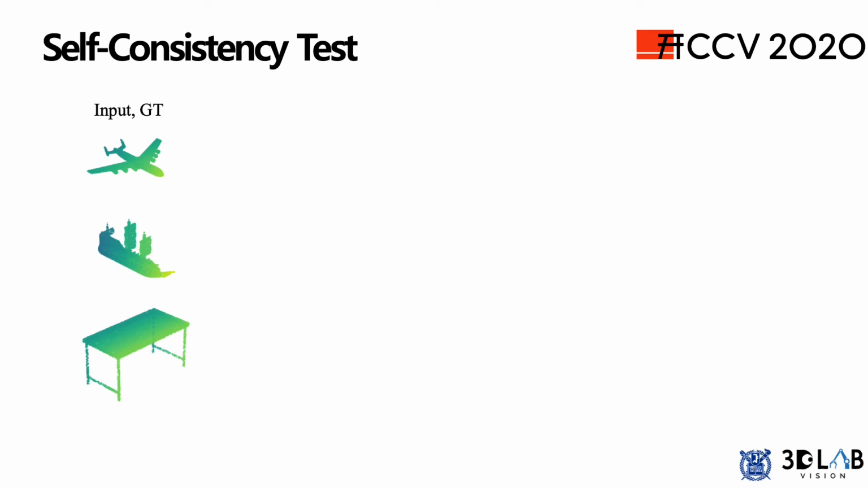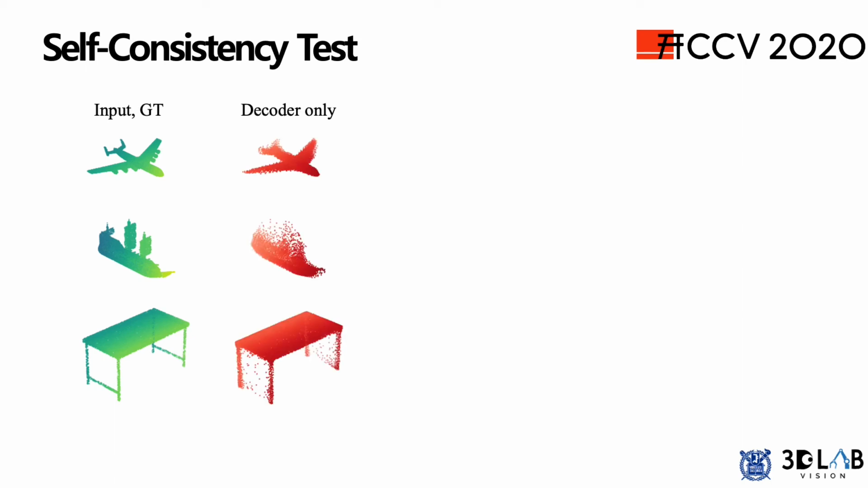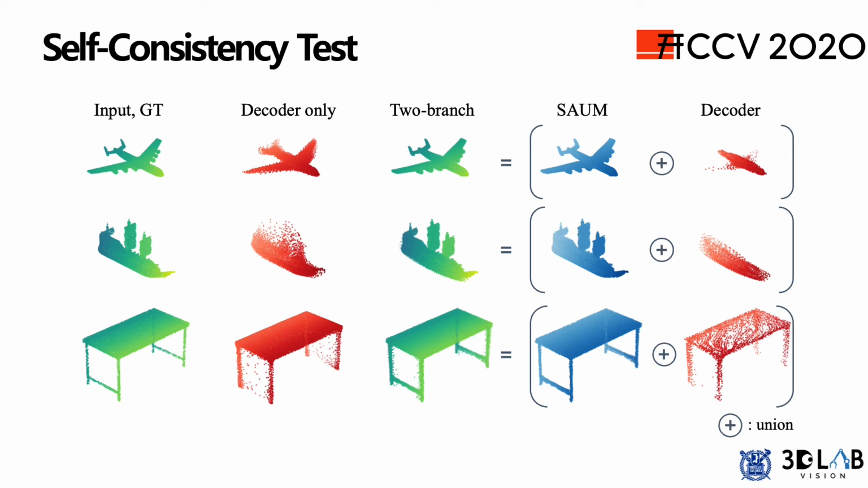Basically, we demonstrate how the network can recover the original shape by using the ground truth shape as input of the network. The outputs from the decoder-only method still suffer from the blurry shape even with the perfect input shape. This result clearly shows the loss of detailed features, and it is due to the last global max pooling layer of the PointNet encoder. In contrast, our 2-branch network can keep the information of the input mainly in the SAUM, so it can boost the local consistency.